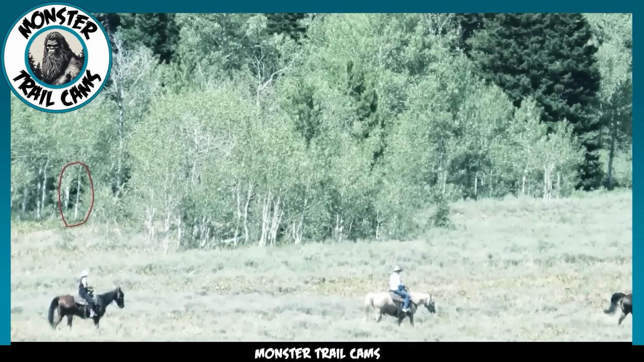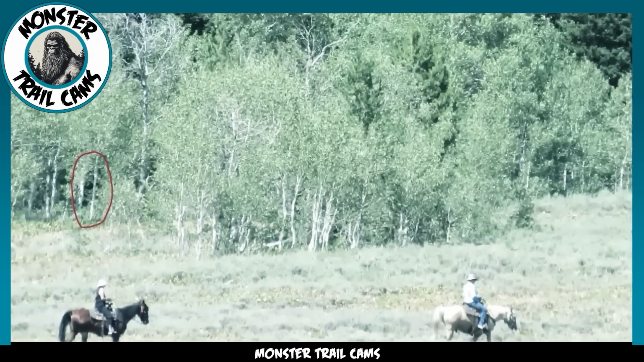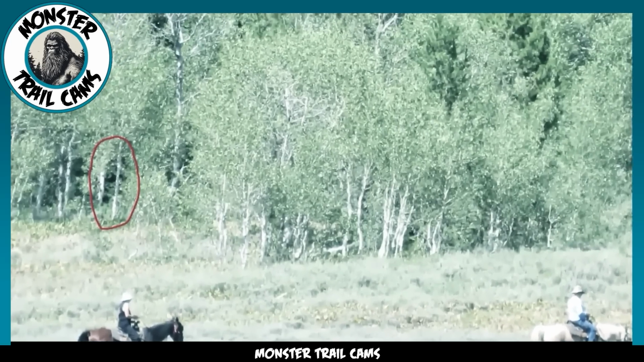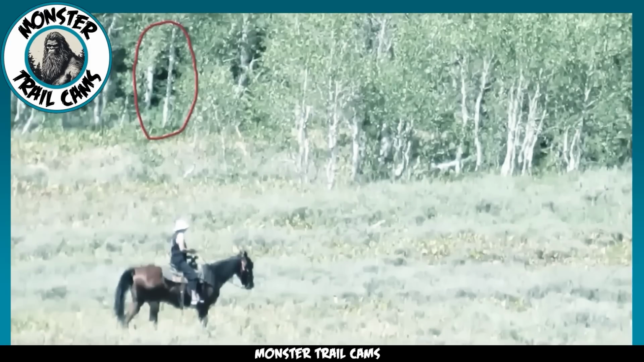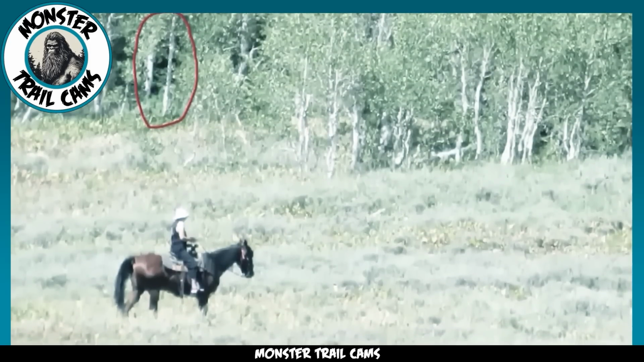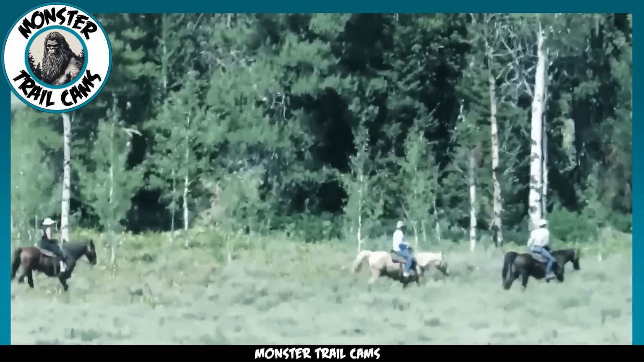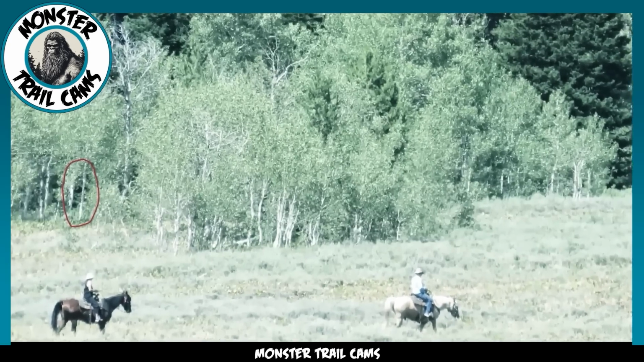Initially, as they merrily trotted along, their minds filled with thoughts of adventure, none of the riders noticed anything unusual. Their eyes were glued to the path ahead, appreciating the serene beauty of their surroundings, completely oblivious of what they were about to capture on their camera. It wasn't until later, after the day's ride was over, and they huddled together, excitedly reviewing the footage, that they